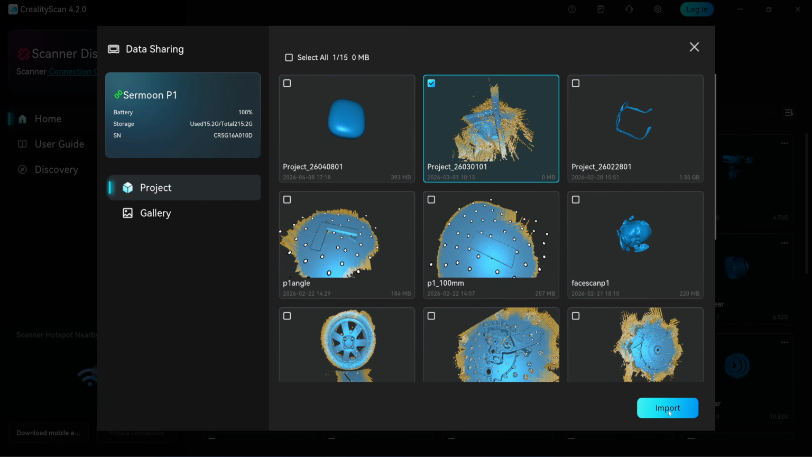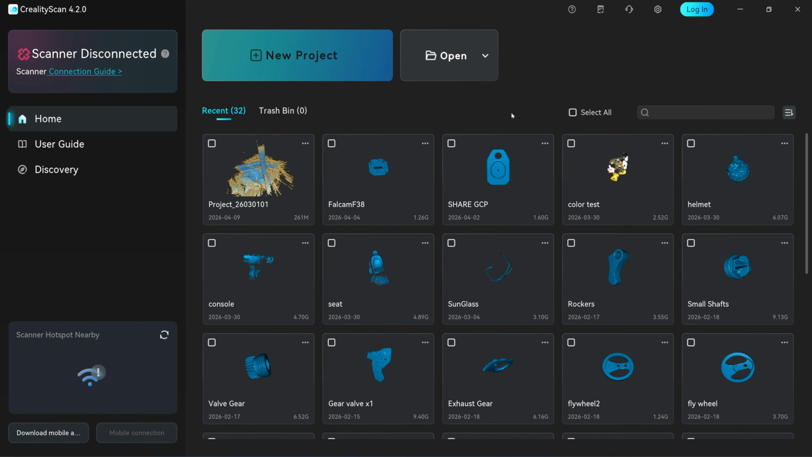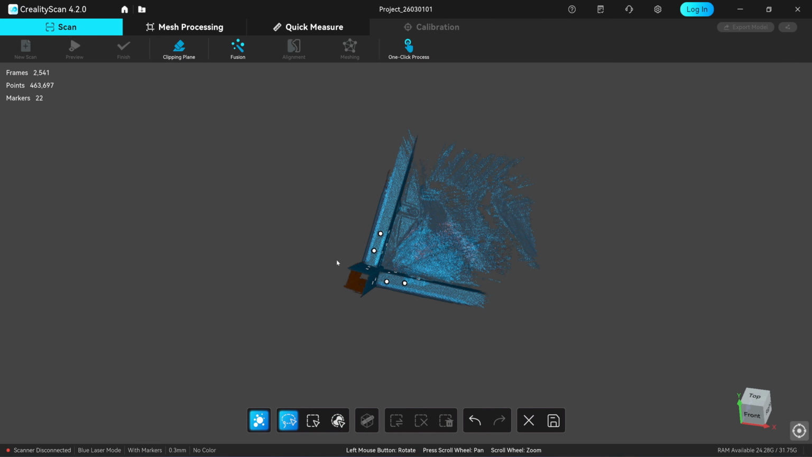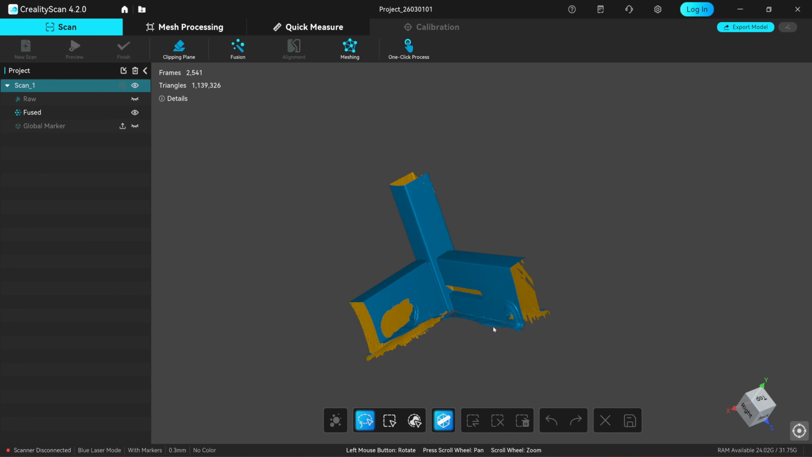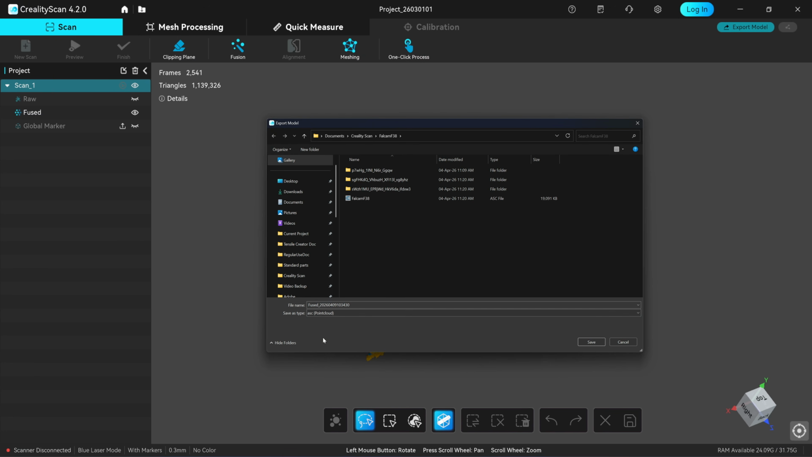The quickest way to pull data from the Sermoon P1 is with a USB-C cable. As you can see, it imports in just a second. Now I'm going to clean up the point clouds and fuse them. BricsCAD doesn't support ASC point cloud files directly, so I will use CloudCompare to convert them into LAS format first.